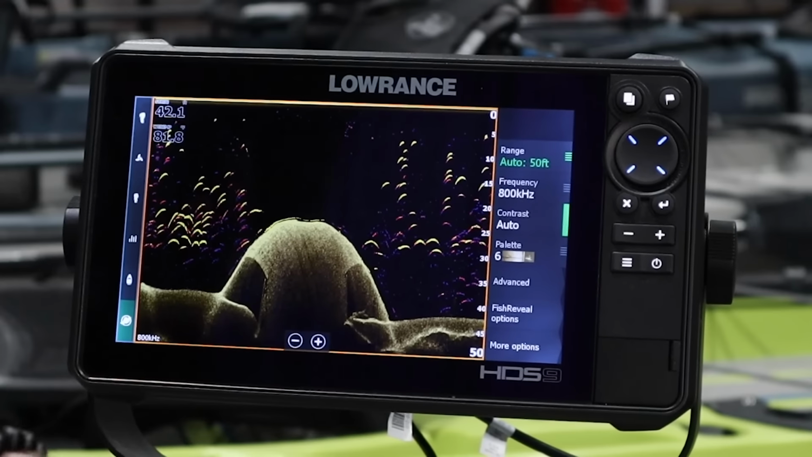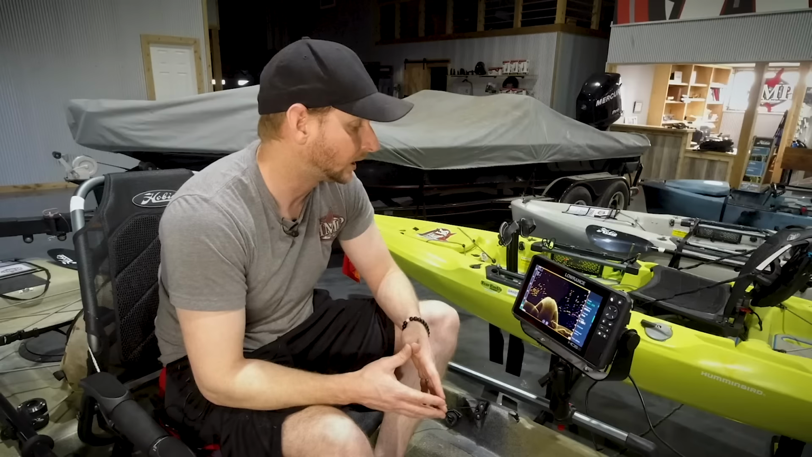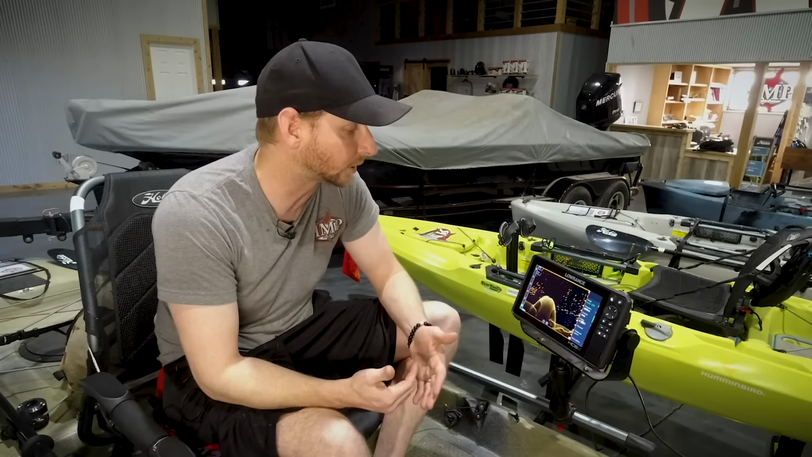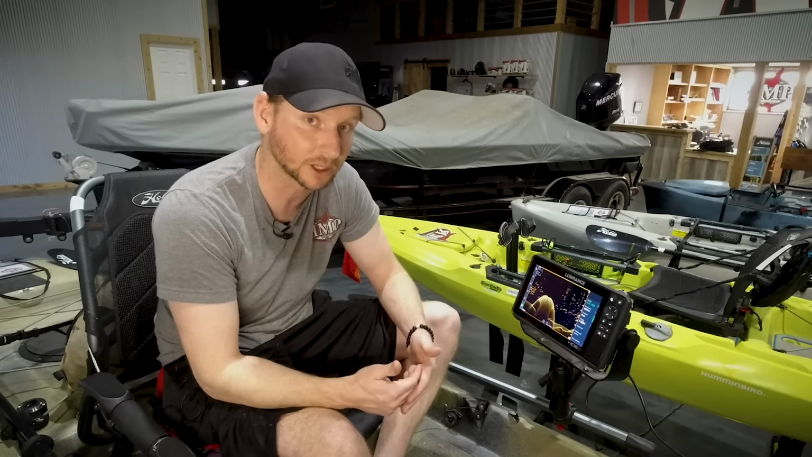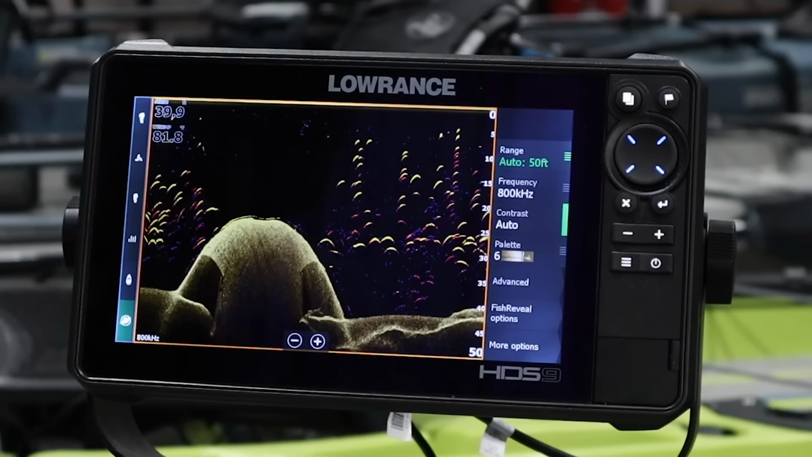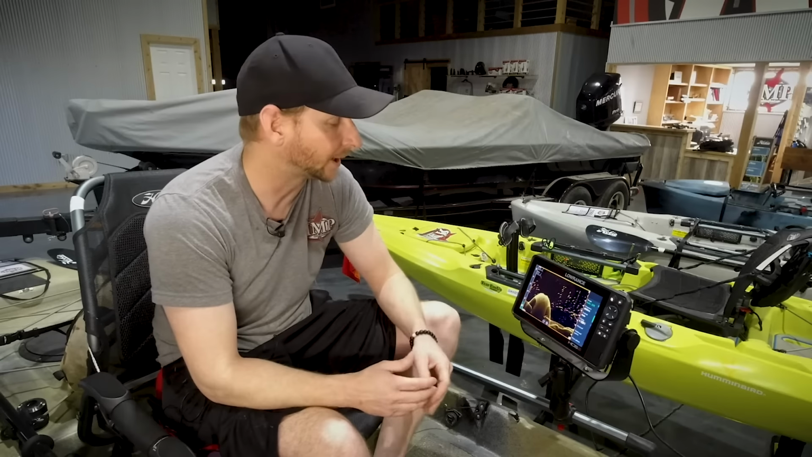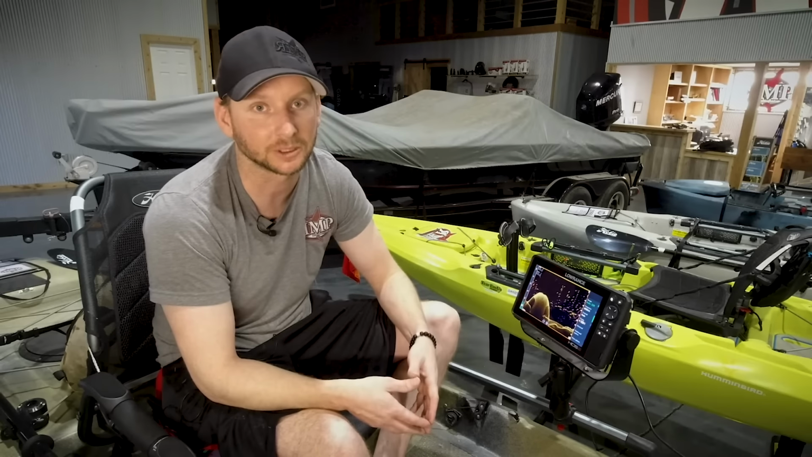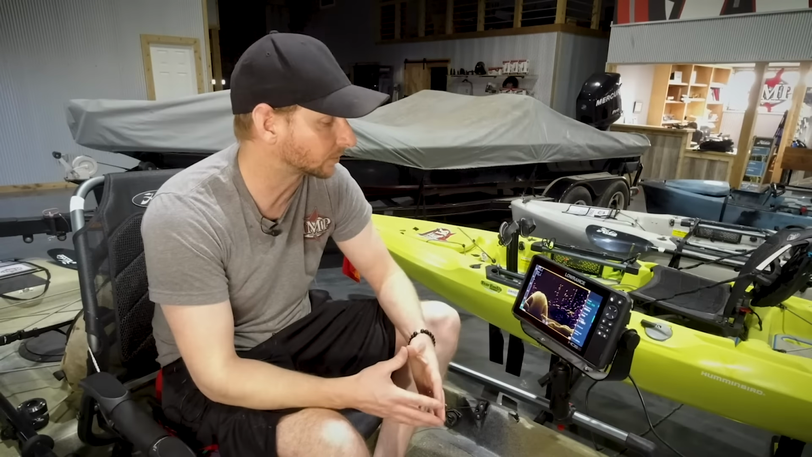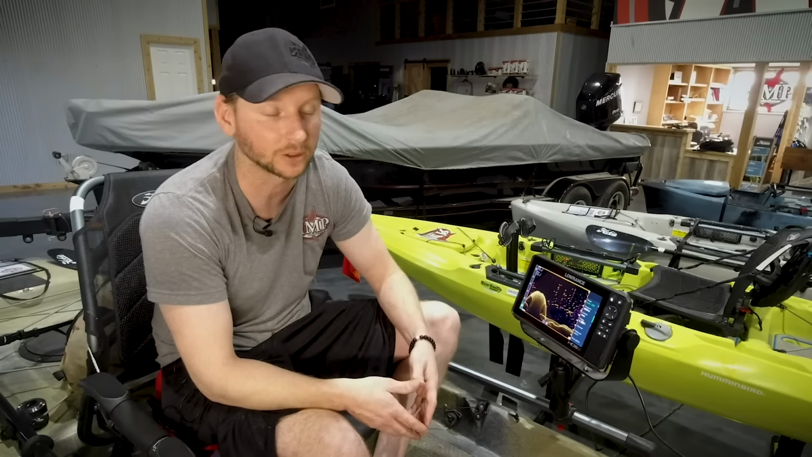They do have fish reveal options on here as well too. It's really neat to have the fish reveal, which basically overlays a lot of the 2D sonar directly over that. I'm not too terribly a fan of a lot of the fish reveal stuff. I tend to think it can clutter the screen a little bit. And most of the time, I'm going to run a split screen of 2D sonar and down imaging next to each other anyway, and it lets me interpret everything on my own without having the computer do it for me.